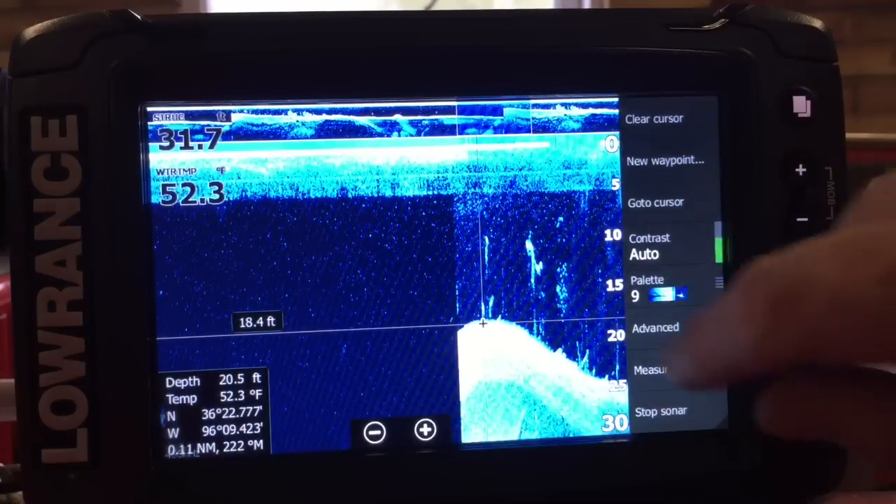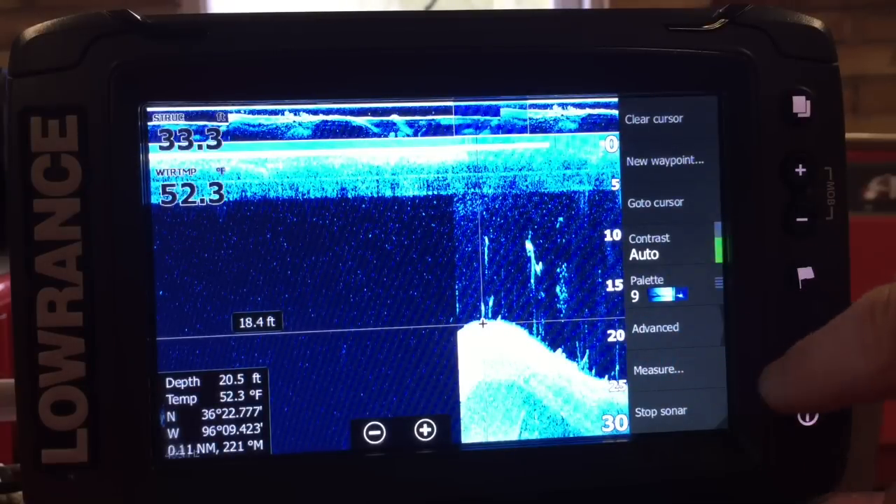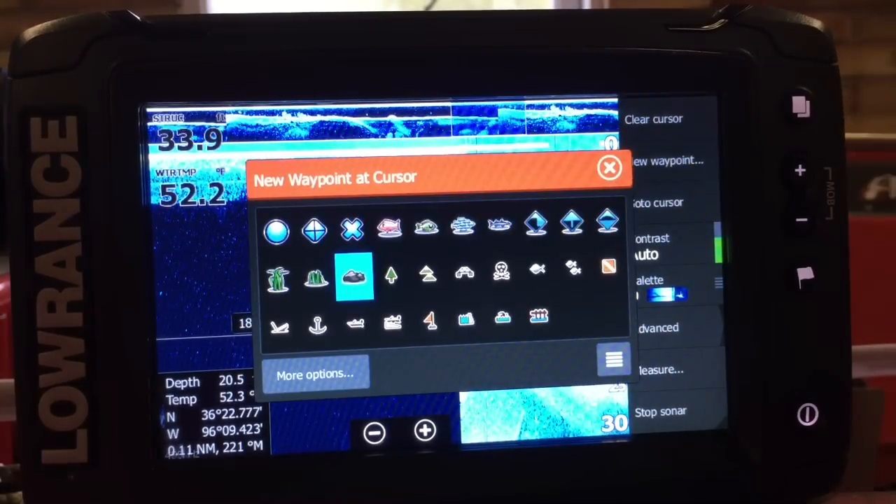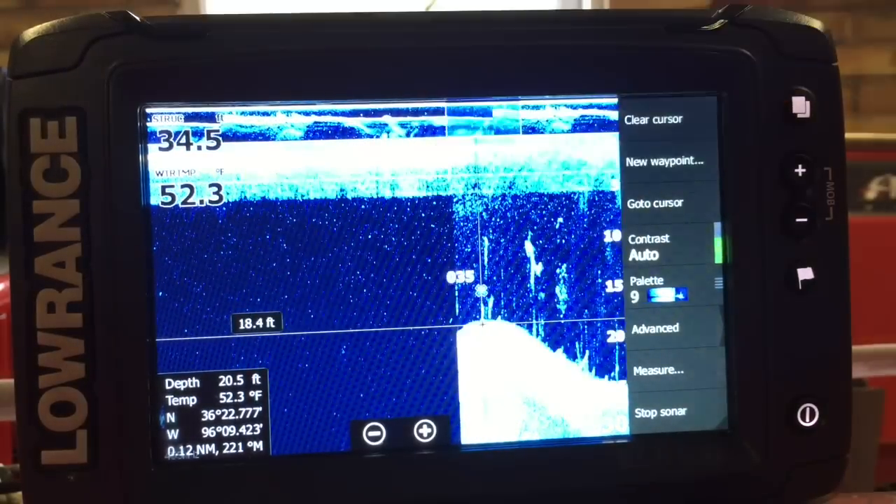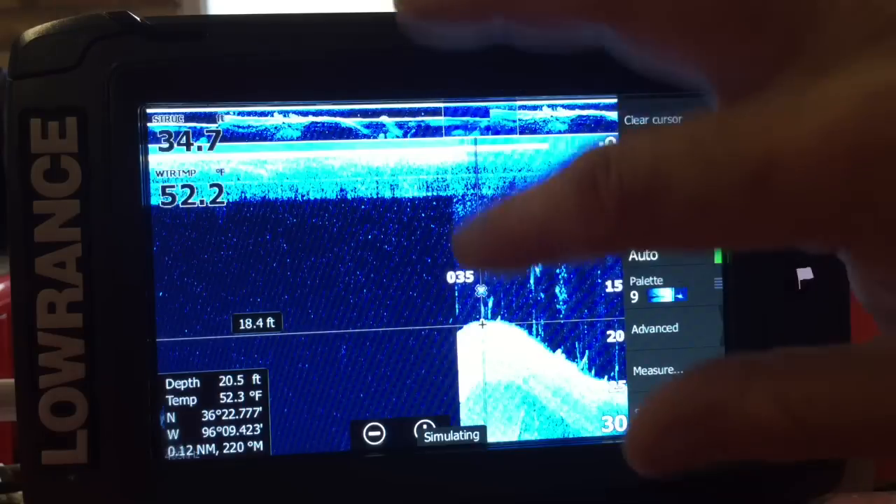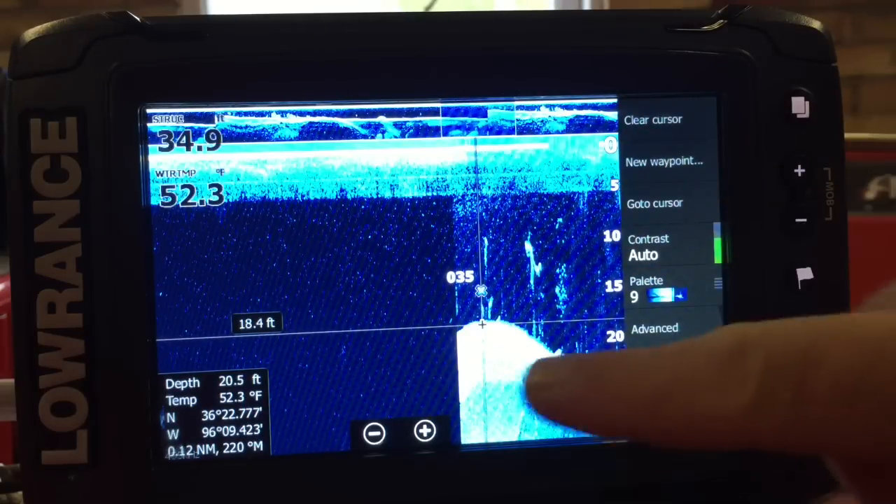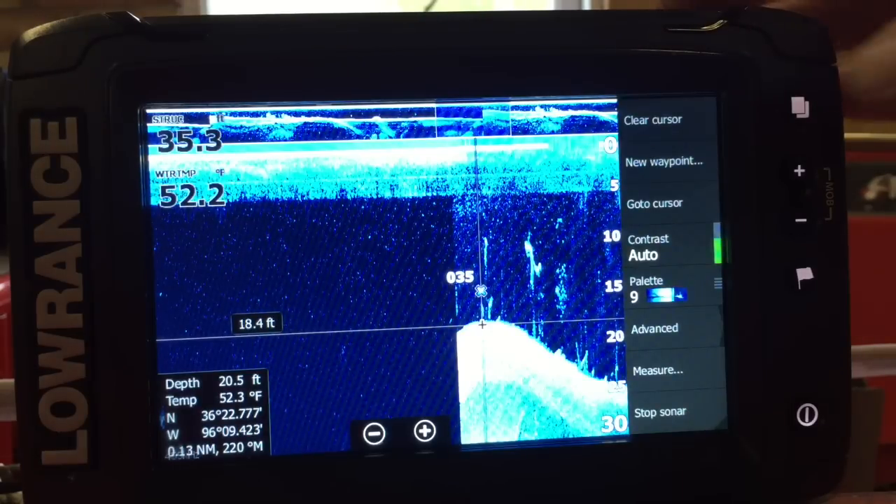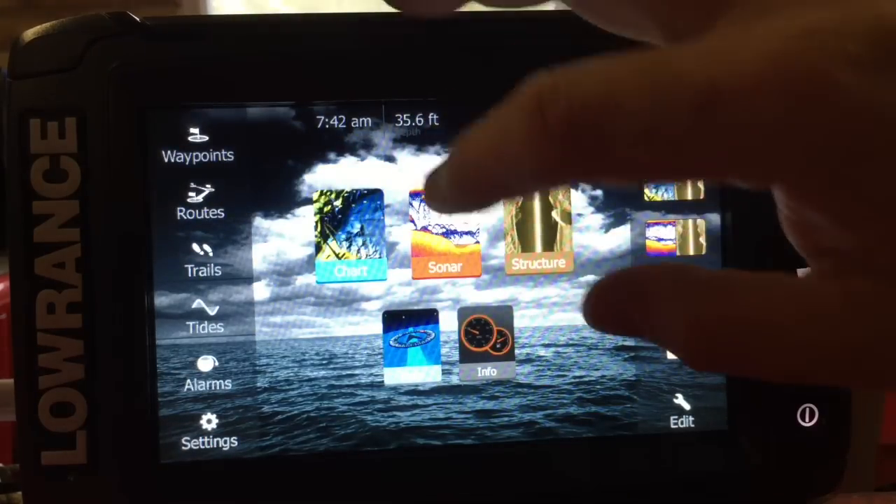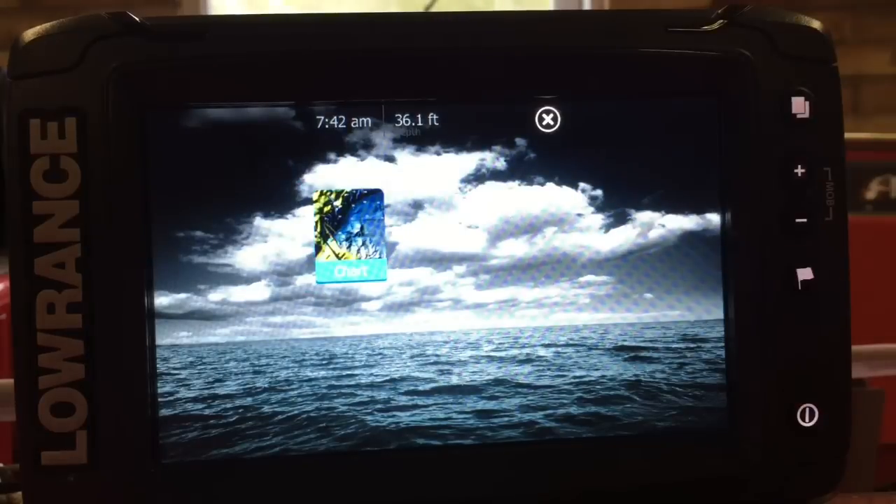Right, so we're going to call this something. We're going to set a cursor on it, and we're going to call this X. I can individually name these and say a rock pile covered by baitfish. So at this moment in time, that's 0.35. So what we're going to do now, we're going to go to GPS charts.